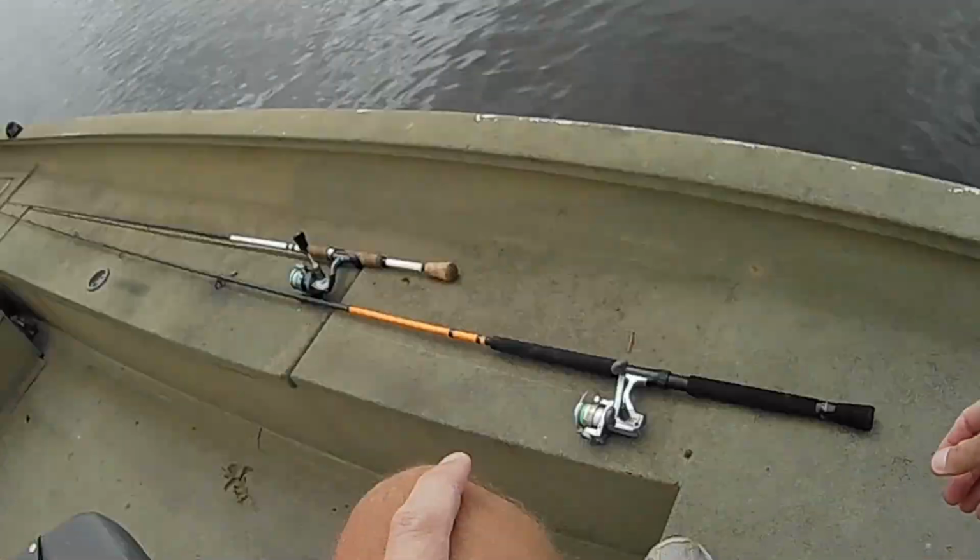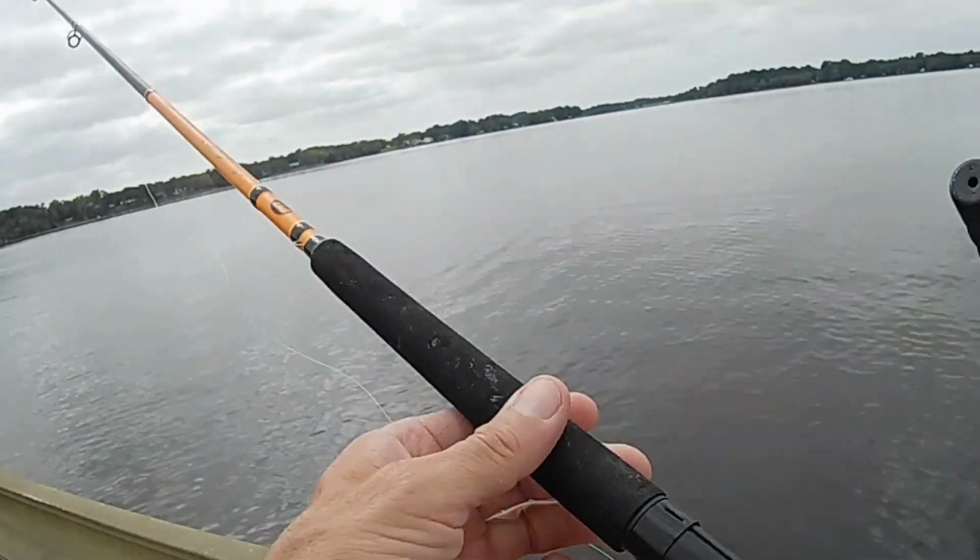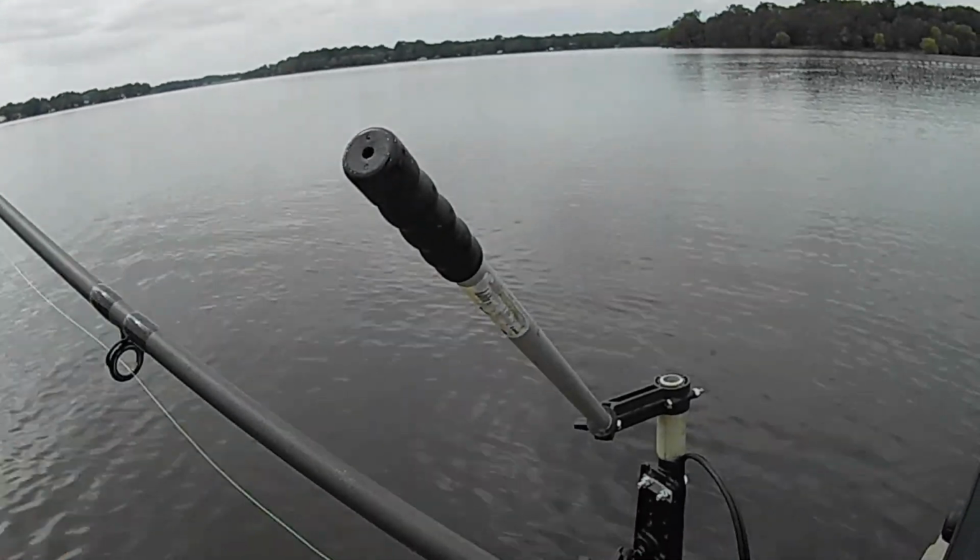Alright, we're gonna use a big long stick. Uh-oh, he's twisted on the end.